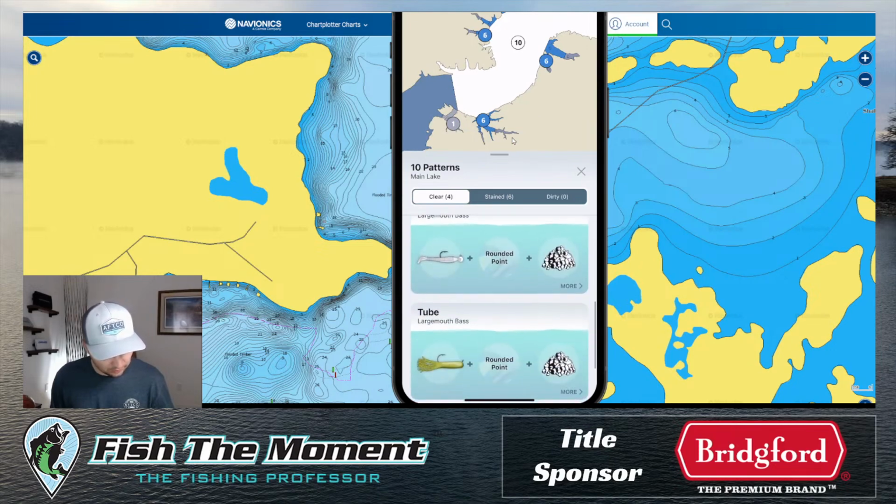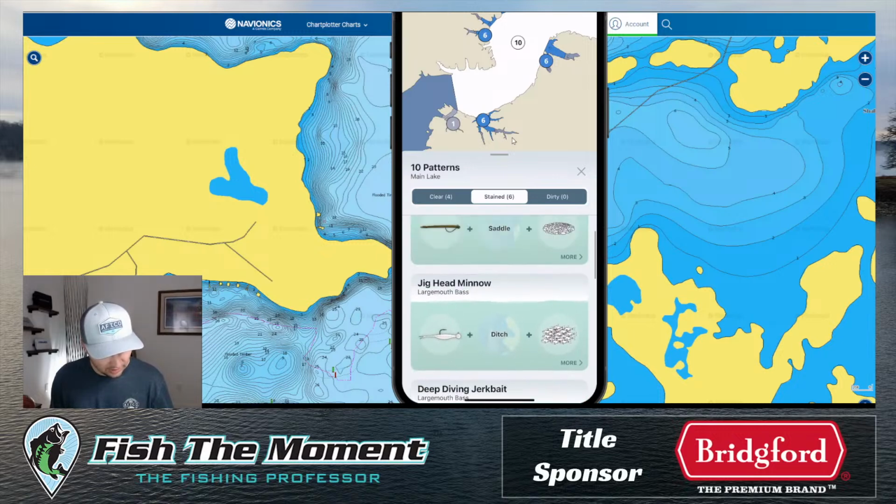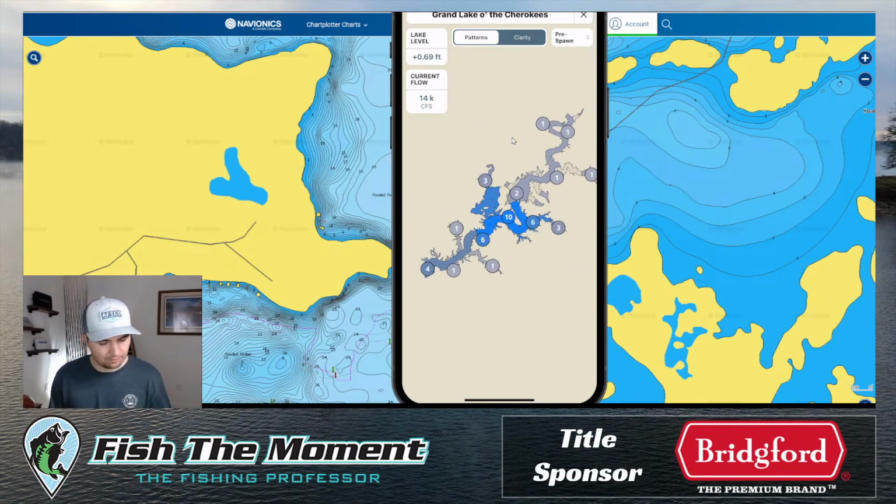I need to be throwing a couple of these baits in the clear. If there's clear water, and if there's stained water in that area, I should be fishing these types of techniques. So you can filter between stained and clear. You can just kind of browse all this data. And it's a super great way to get tournament proven patterns for your lake that you can see visualized on a map. It worked really well for the Lake Eufaula tournament.